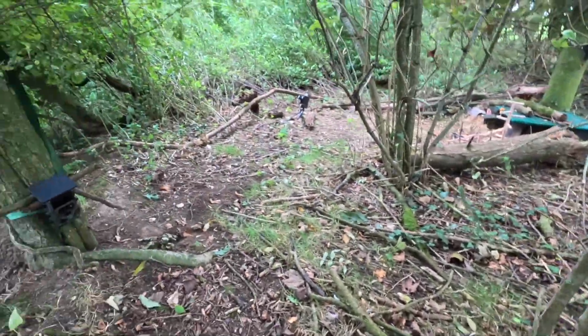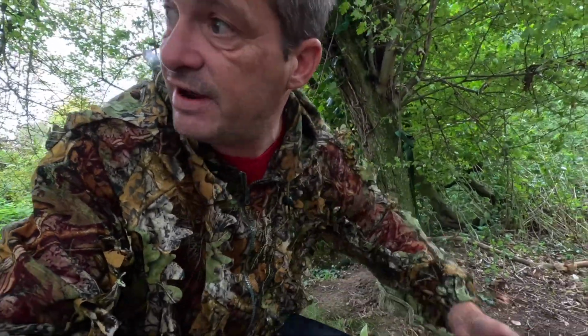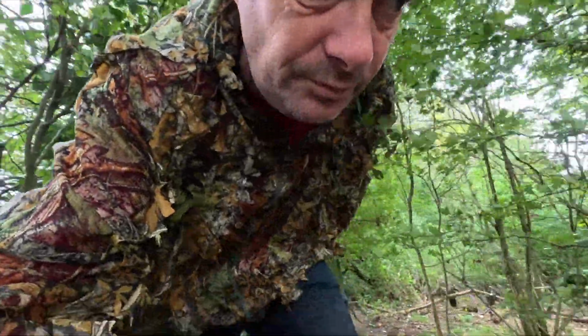You know, if it all kicks off with bouncers outside, it's going to be recorded and we can tell the place. This is the direction the badger has been coming from lately. It used to come from that side, but I think it's moved sets, and I think it's down here. So it's all set up. I'm not doing any more with that now. I'm buzzing.